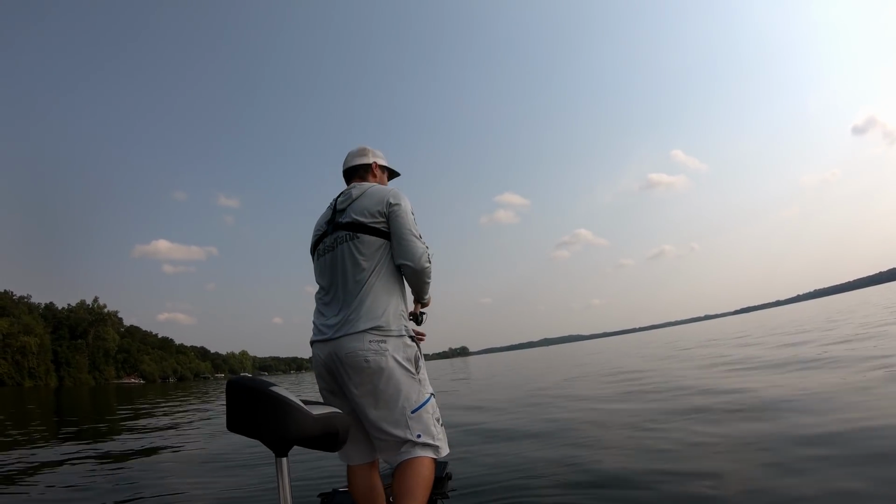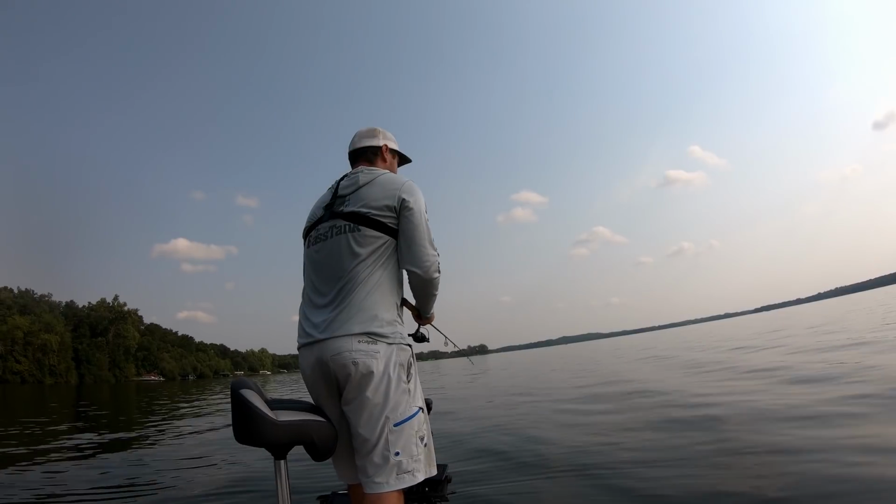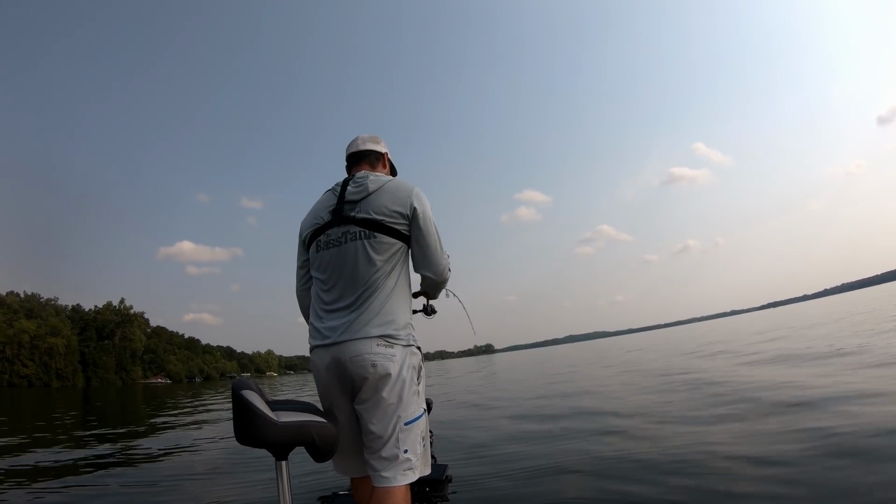It was very windy yesterday. We had winds about 15 miles an hour out of the north, not 50. Today's pretty much dead calm. And hot. Did I mention hot?